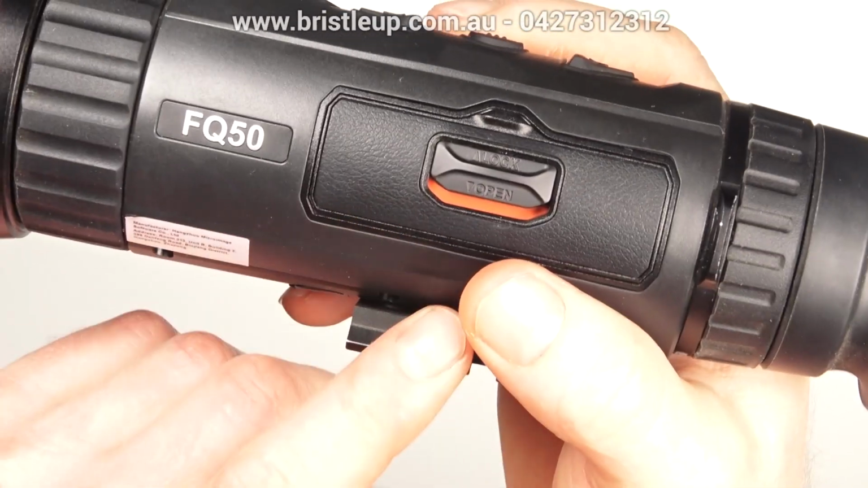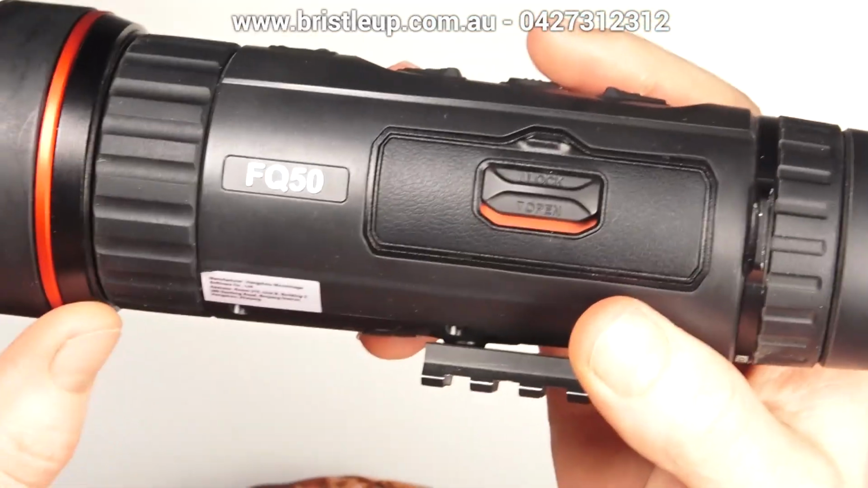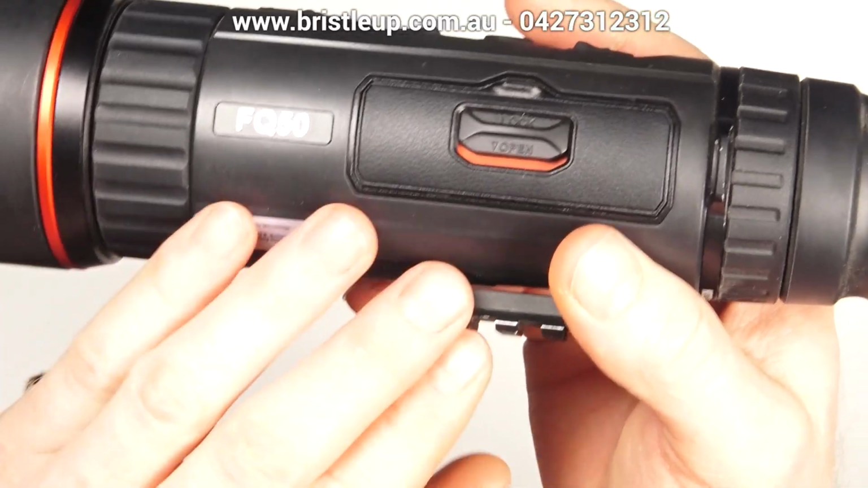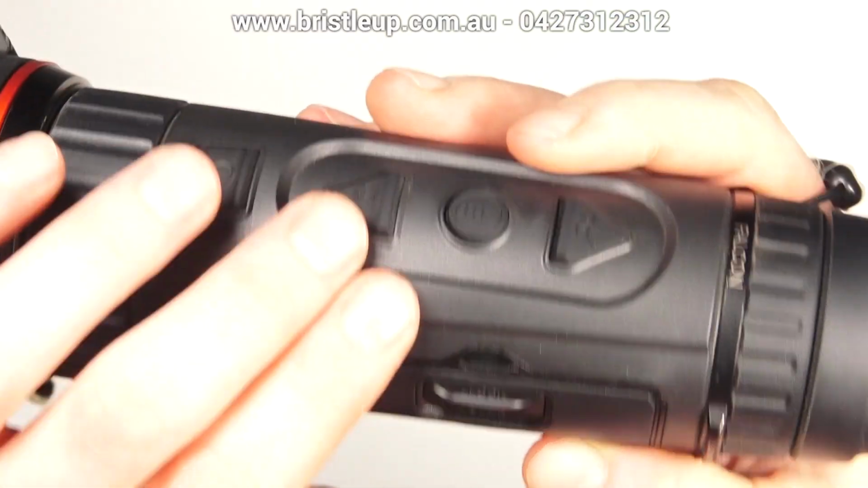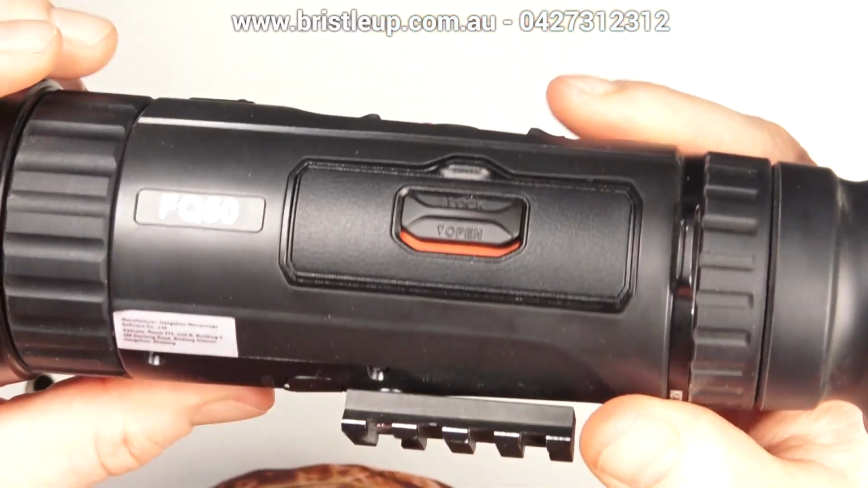Now, if you do recordings on this via the tablet, the recordings will actually be saved on the tablet and not on the thermal, so keep that in mind. If you press this button, the recordings will go to the thermal. But if you press record on your tablet, it's going to save it to the tablet itself.